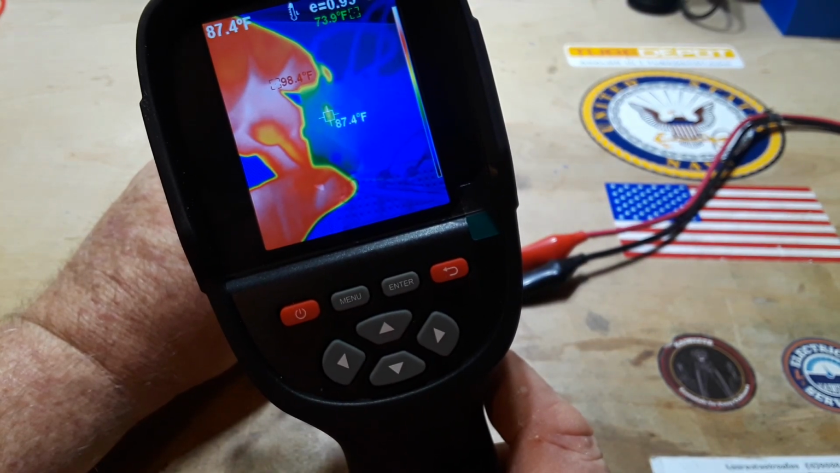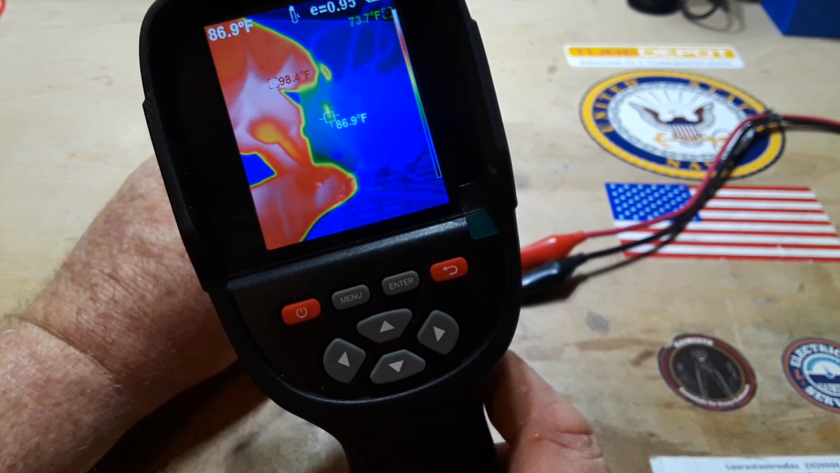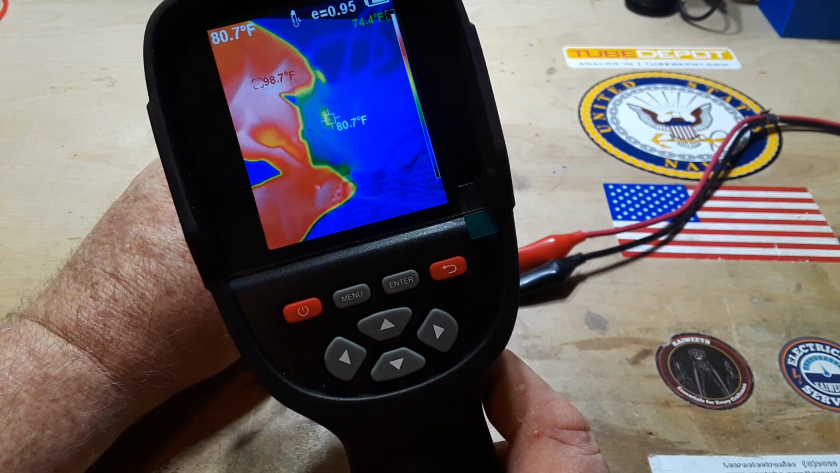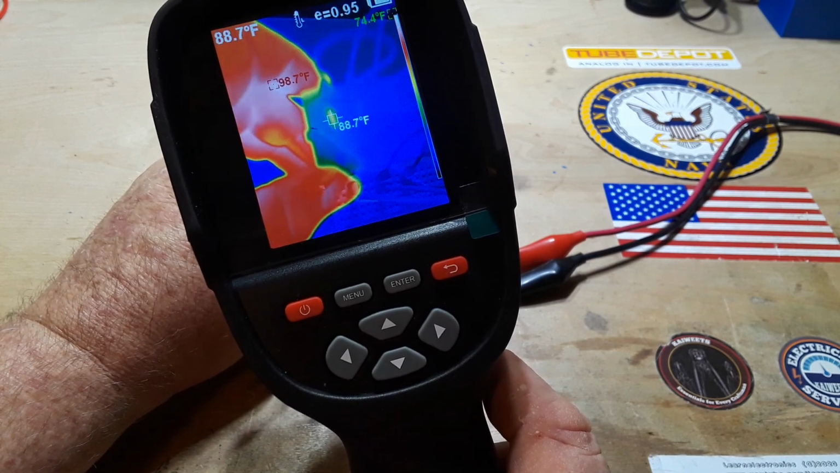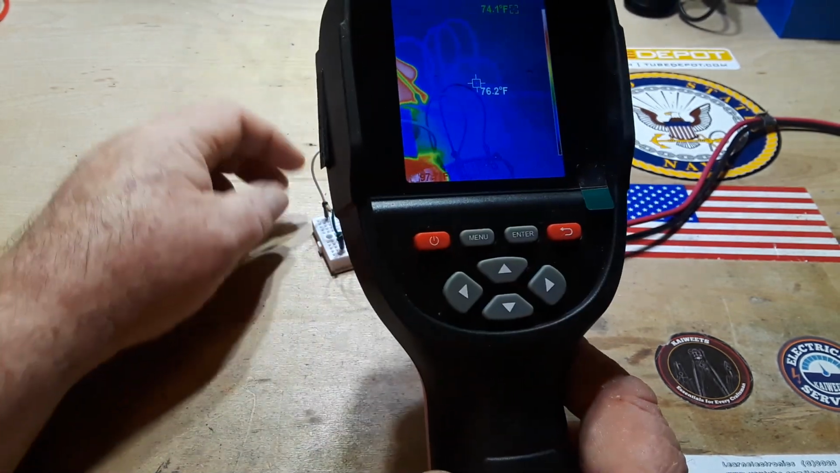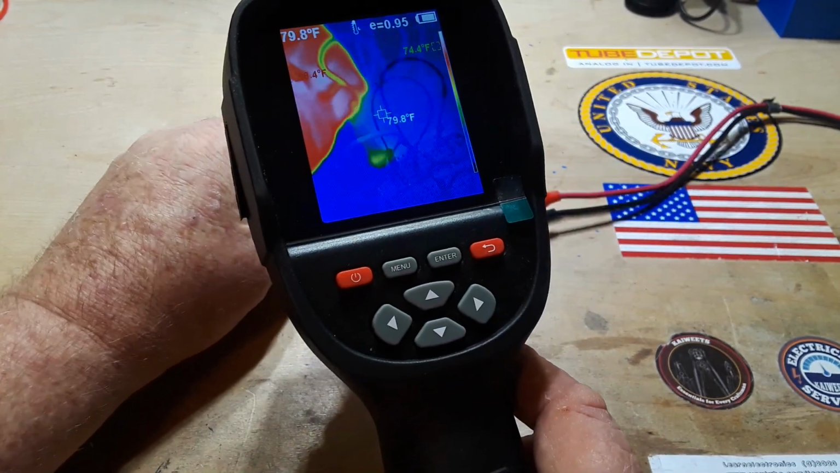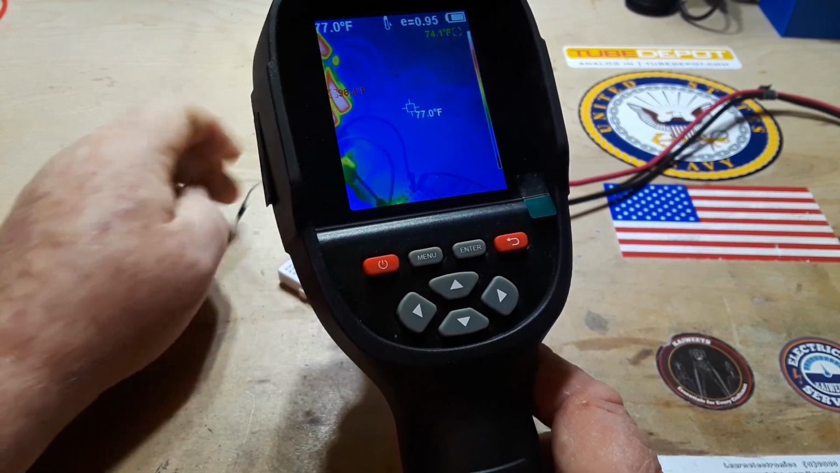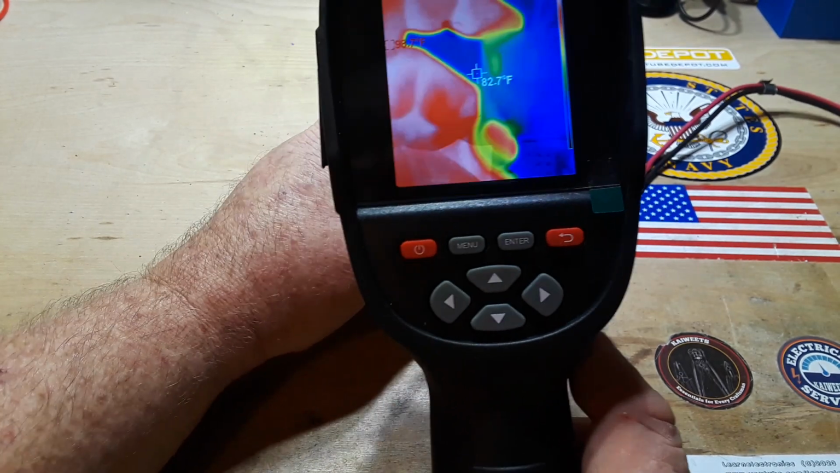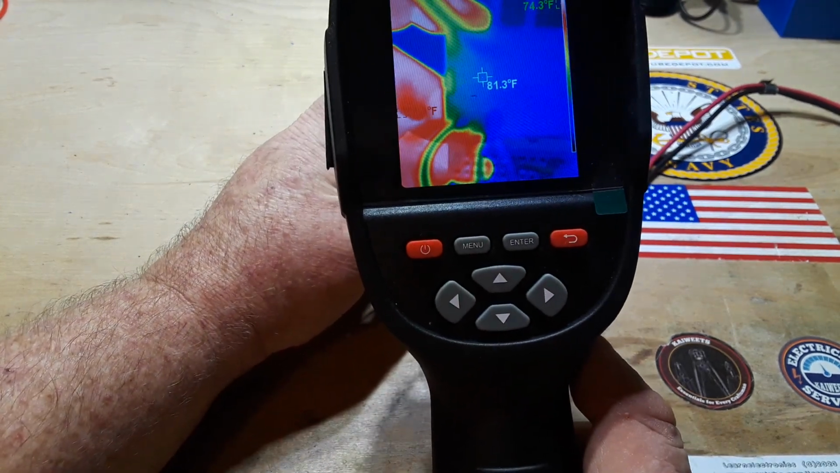Look at that, it's climbing up to 87 degrees. All the other ones are good. This one's taking most of the current. So I will unhook him. And now we should start seeing the one directly to the right of it start picking up.